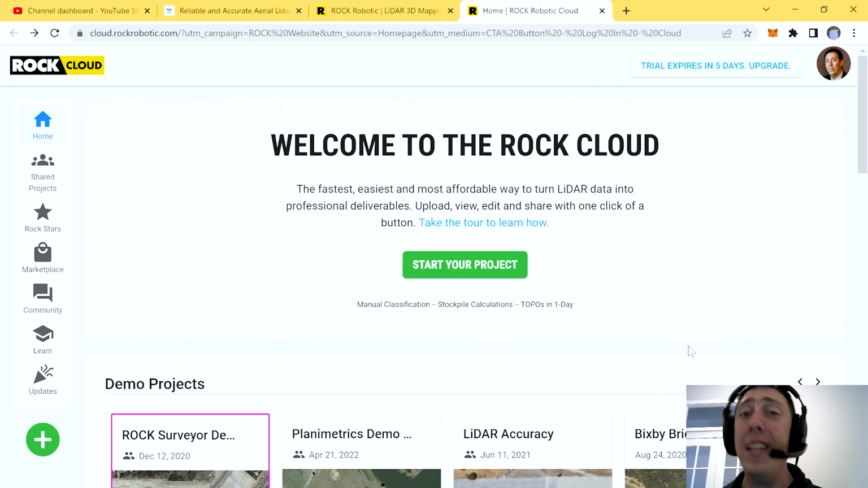The Rock Cloud is a really cool system that was developed by Rock Robotics that you can send your pre-processed data into, order deliverables from their GIS and surveyor experts, as well as deliver the content straight to your client. It is an all-inclusive, all-in-one system that is absolutely game-changing for the industry.